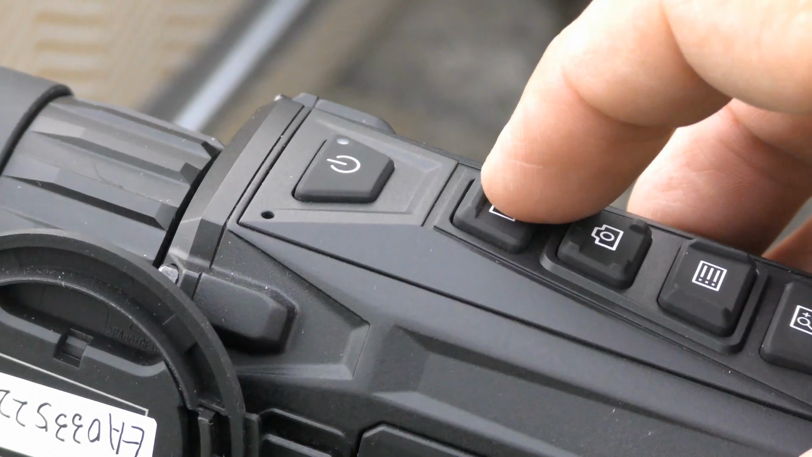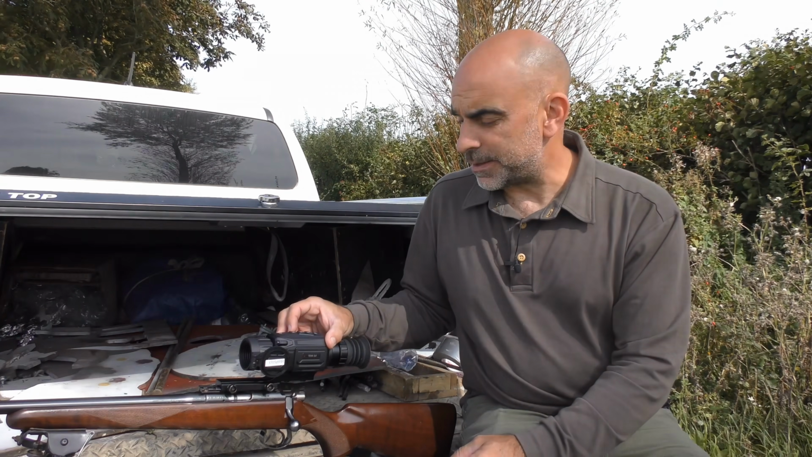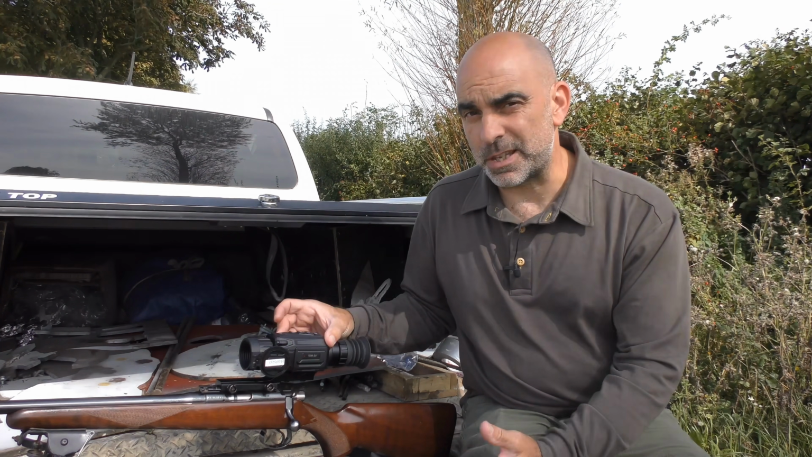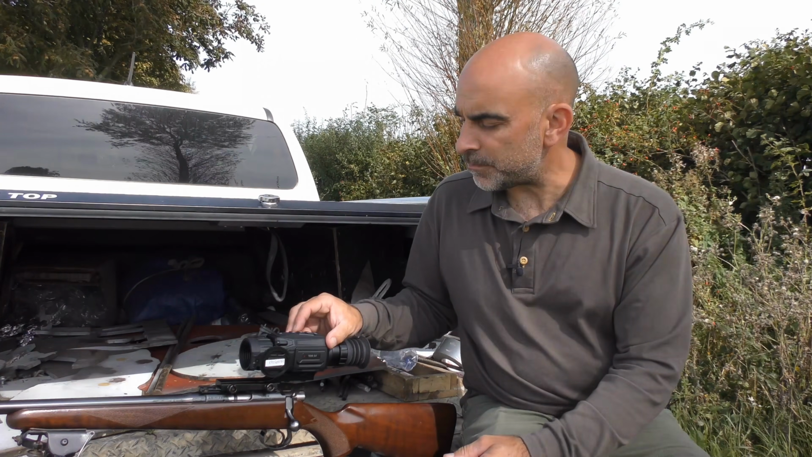Next button back is the colour palettes, so that allows you to swap between white hot, black hot, red hot and fusion. So there's your 4 colour palettes.